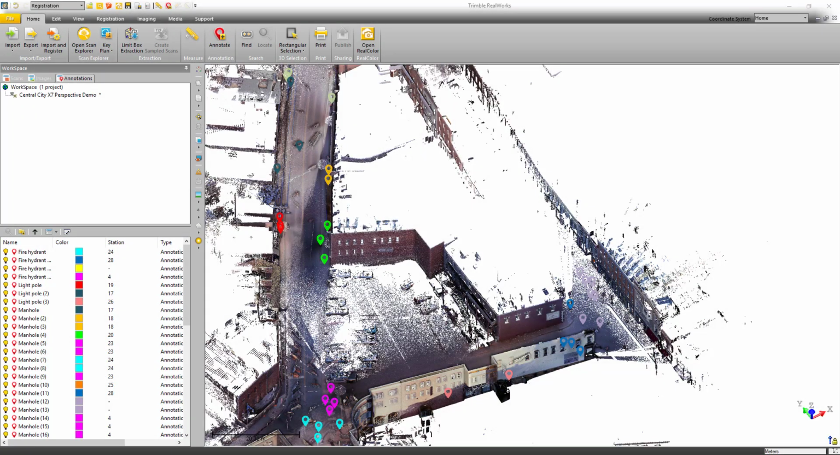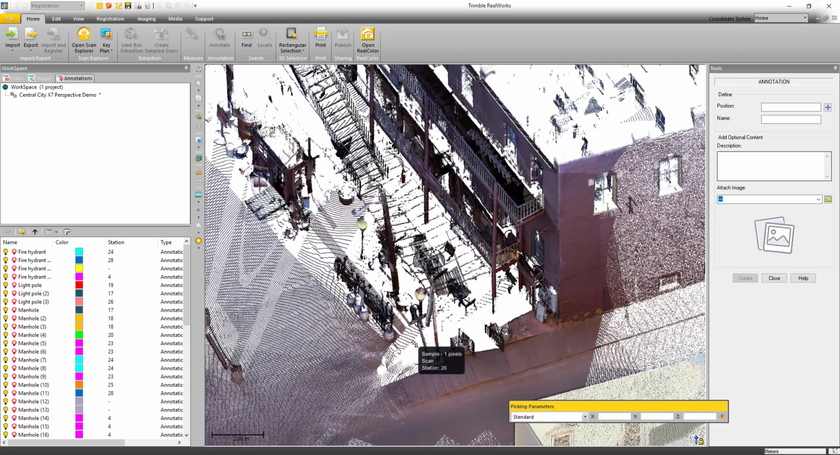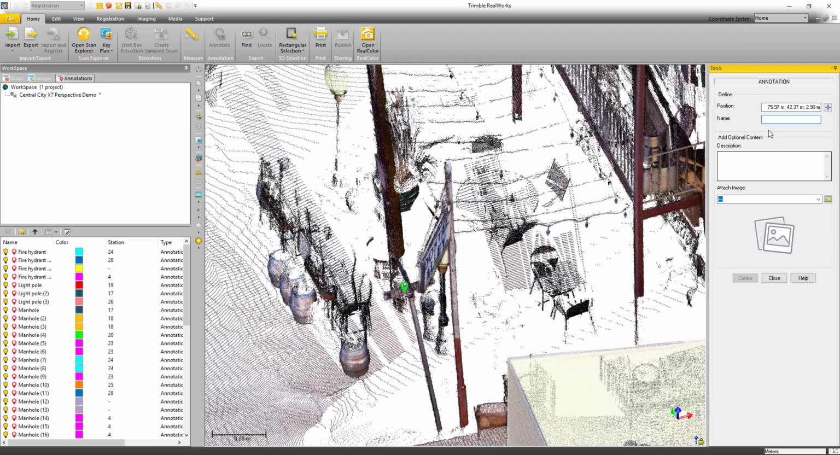Okay, so I've been talking a lot about the X7 with Perspective software and how that data goes into RealWorks, but the annotations aren't specific to the Perspective. You can find this annotation tool under the Home tab, and I have the ability, just like in Perspective, to go and find a point in the point cloud. For example, let's go look here at Gregory Street again. I'm just going to click on the sign, and I've created the location now. I'm going to give it a name. We're just going to call it street sign for the name, and then in the description I'm just going to type in Gregory Street.